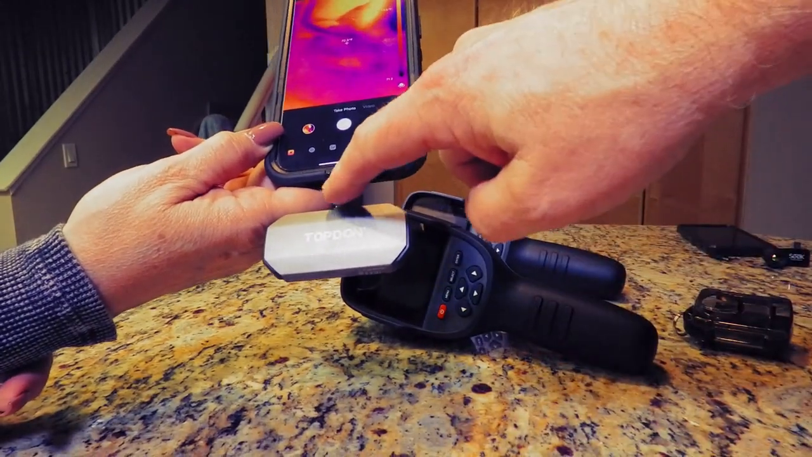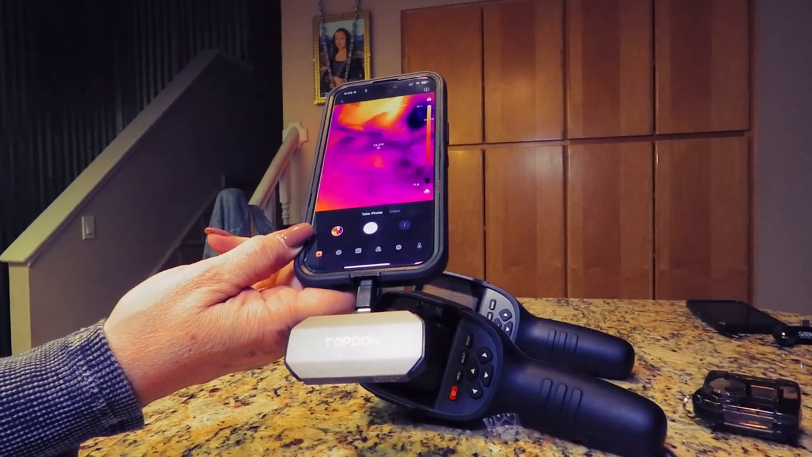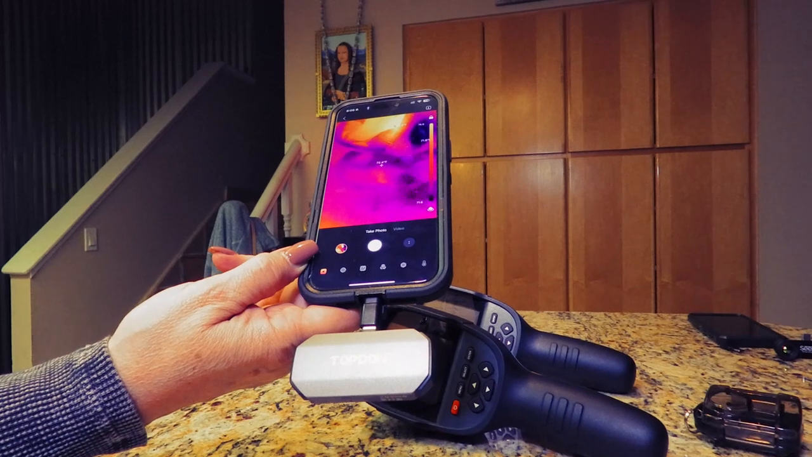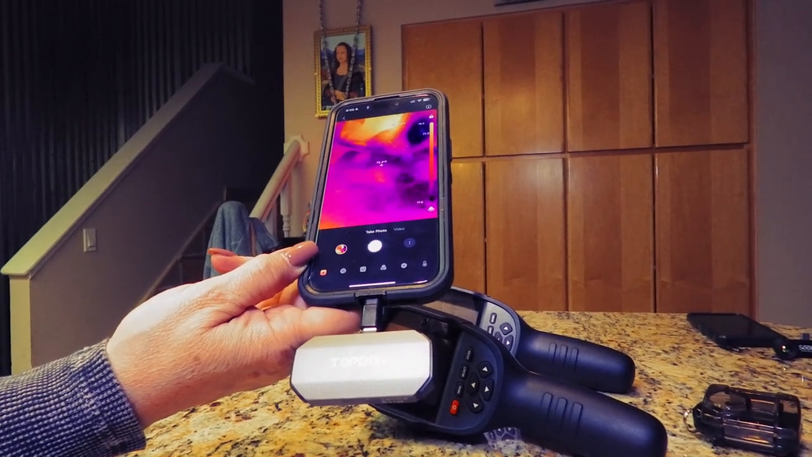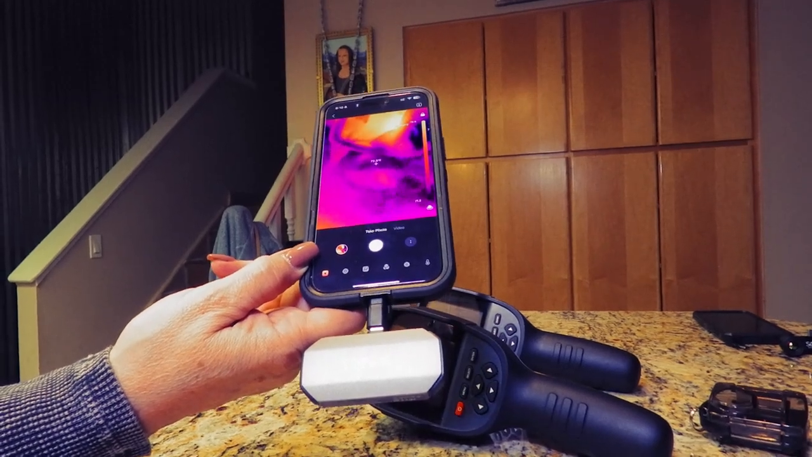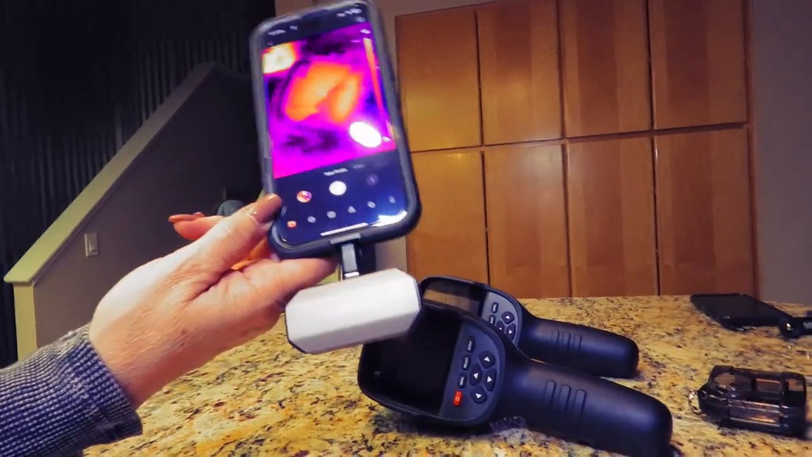What I noticed, you've got an extension in here. Is that for clear your case? Exactly. Before that, I would have to take it out of the rugged case and put that thermal on there, and that wasn't a really good idea. Drop that phone, hurt the phone, and break your new toy.